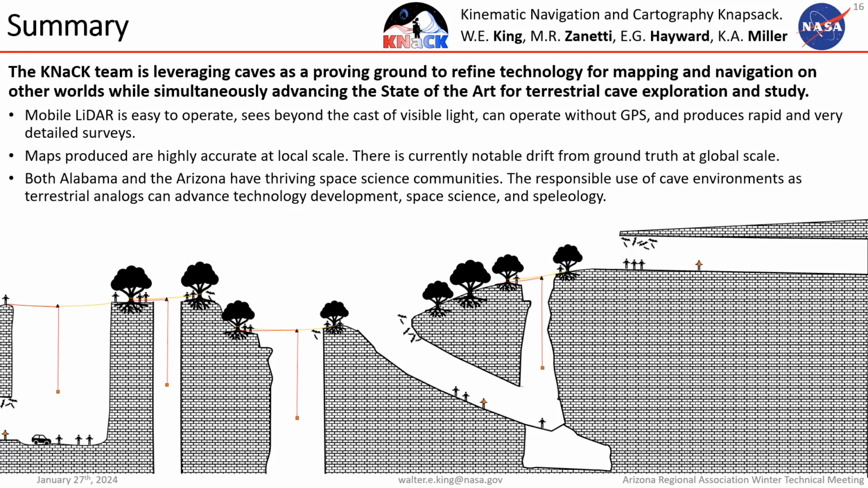So this technology is great for space exploration or cave exploration because it is agnostic to illumination conditions. It can see in the dark. It's an active source sensor. It doesn't need GPS. It produces surveys very quickly and with a lot of detail. And we're able to capture just about every detail in the cave environment down to about a centimeter. Now, there is some drift at the global scale. So we know that at the global scale, these results aren't perfect, but that's something that we're working on. And the last thing, there's one more thing I want to leave you all with.